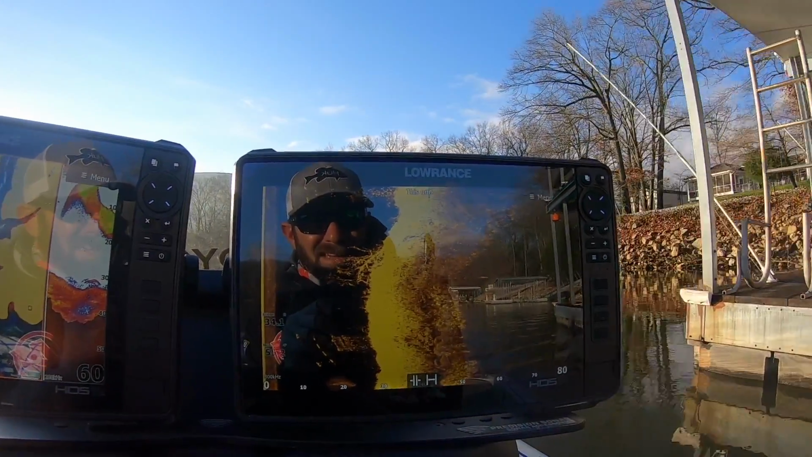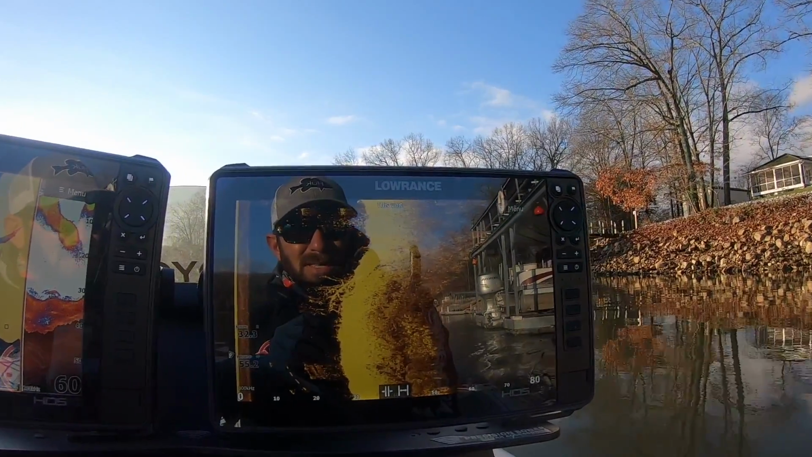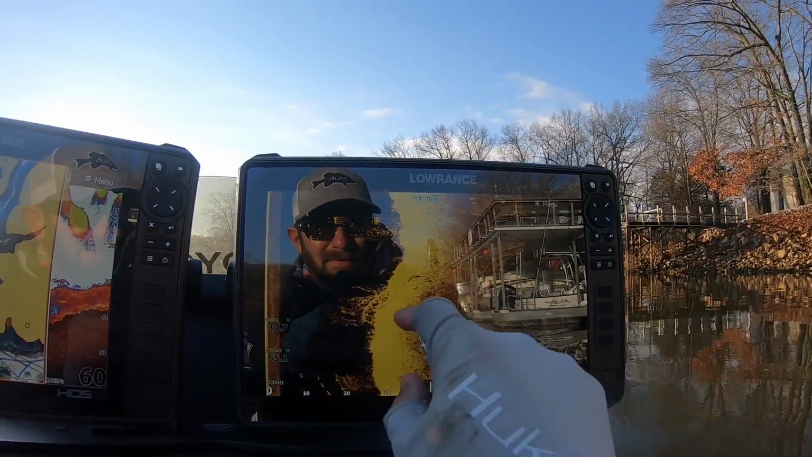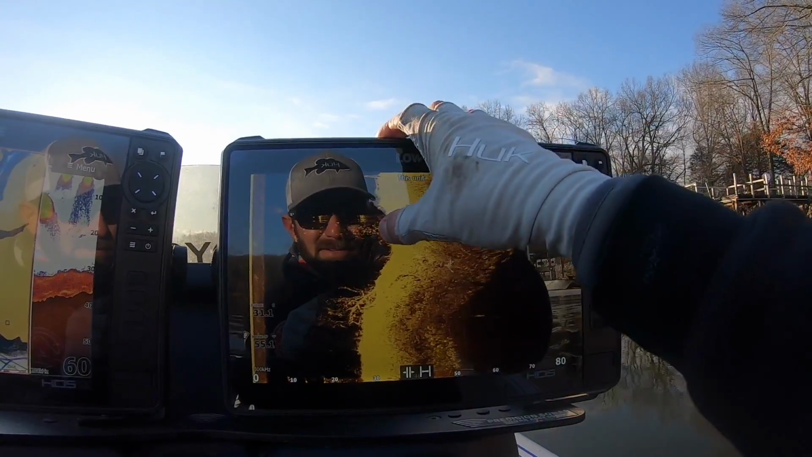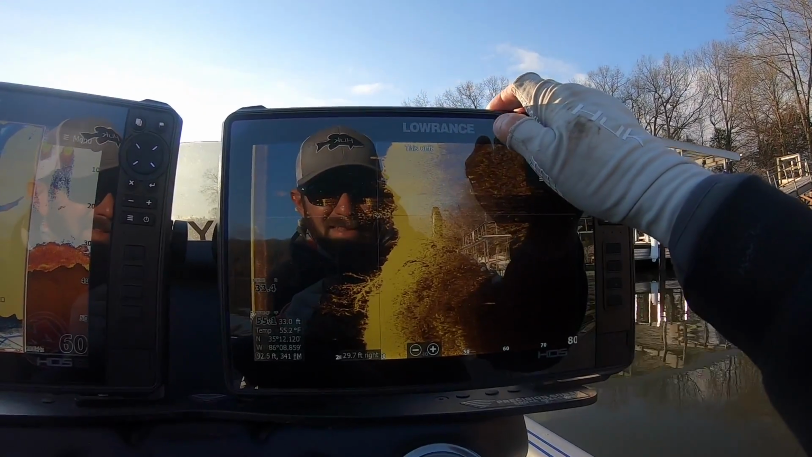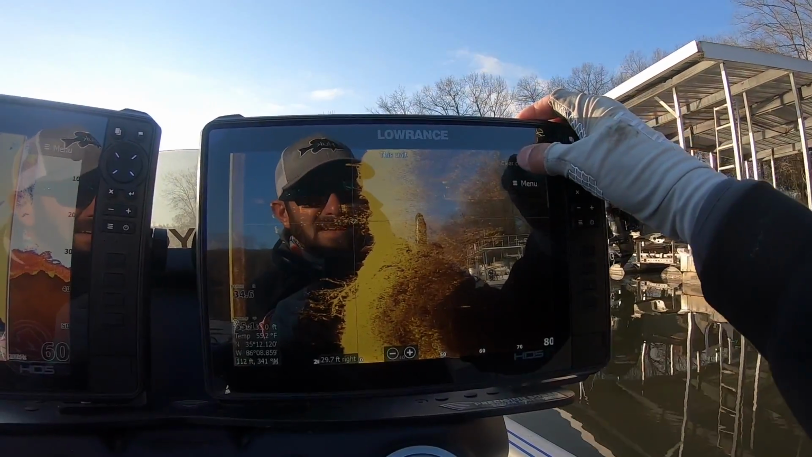Yeah, that's what I like to see. Now that school gets fished for a lot, and they're real hard to get to bite, so I don't know that we'll even fish for those. We may move on to greener pastures, but that's what a big school of crappie looks like on a boat dock right there. That's what you want to see, those big pronounced dots.